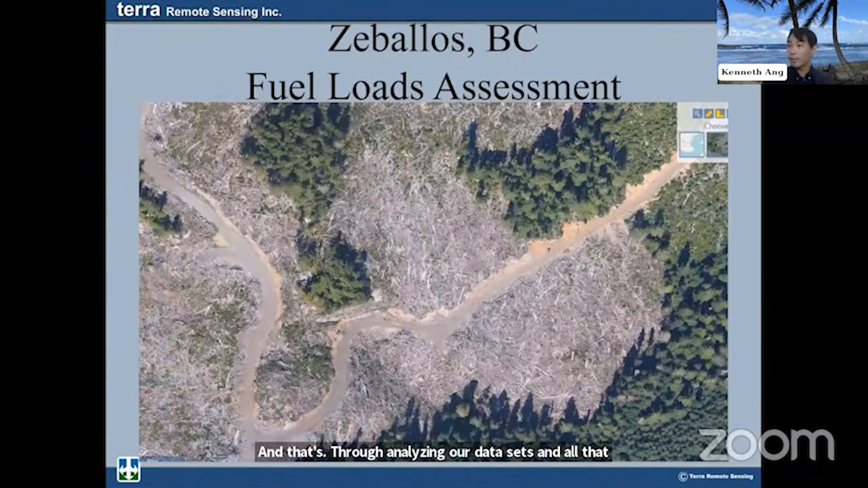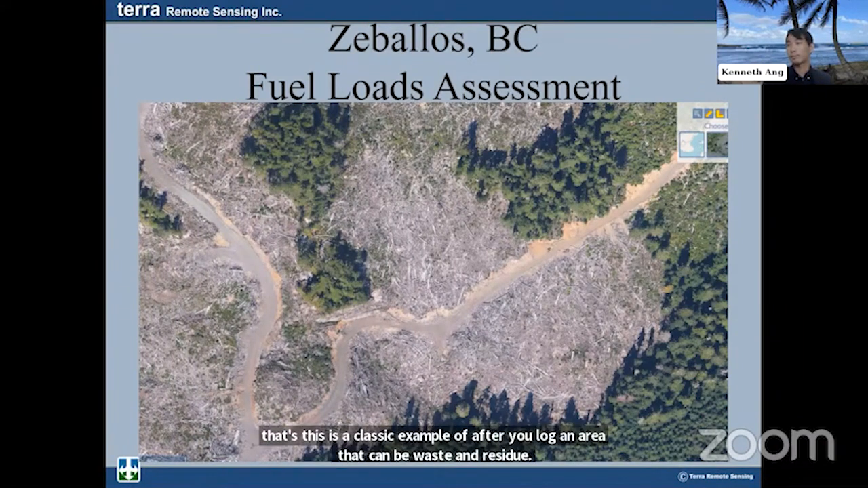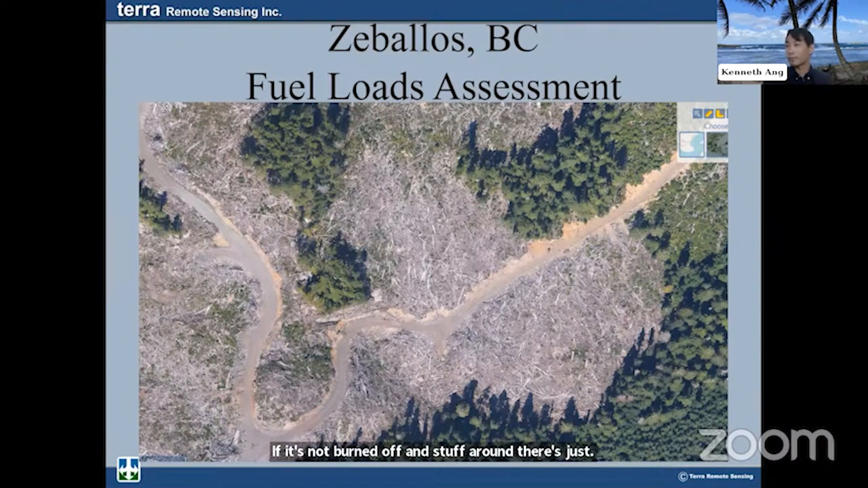So the other effort here in Zeballos that we did as well was determining fuel load assessments. This is a classic example of after you log an area, there can be waste and residue if it's not burned off, and stuff around there is just lying around, right? The road there probably constitutes a good fire break, but you can see on both sides of the road there's a lot of dead, previously cut trees lying around that could potentially burn.